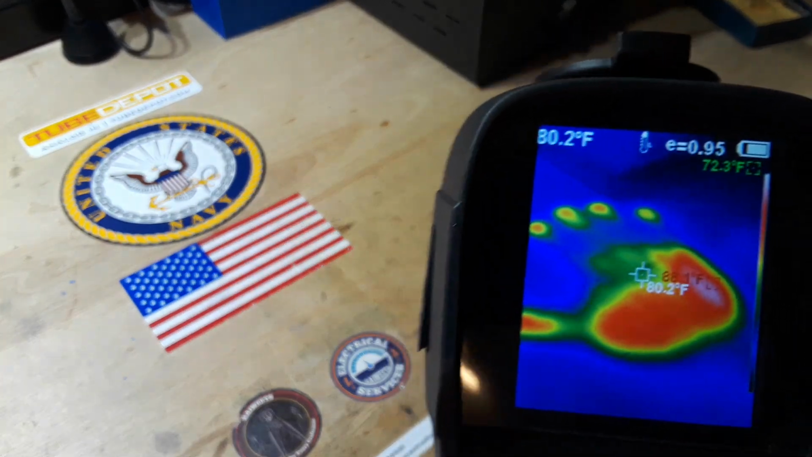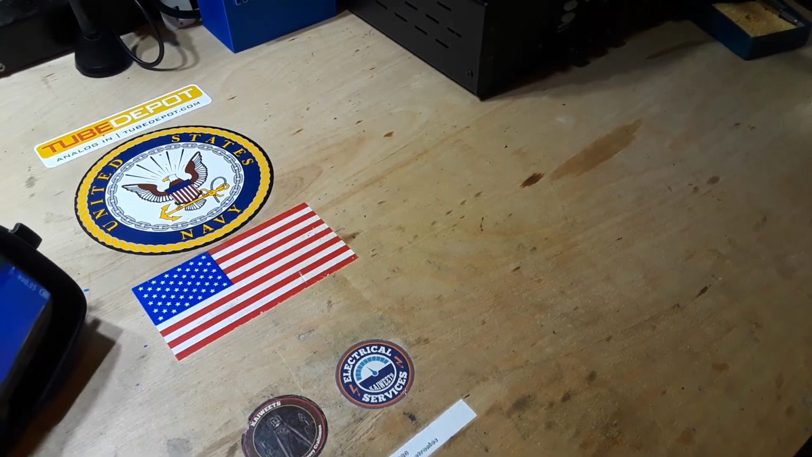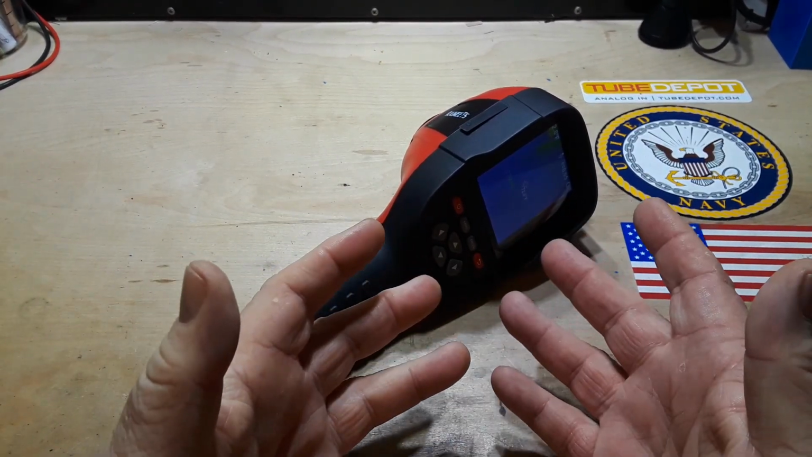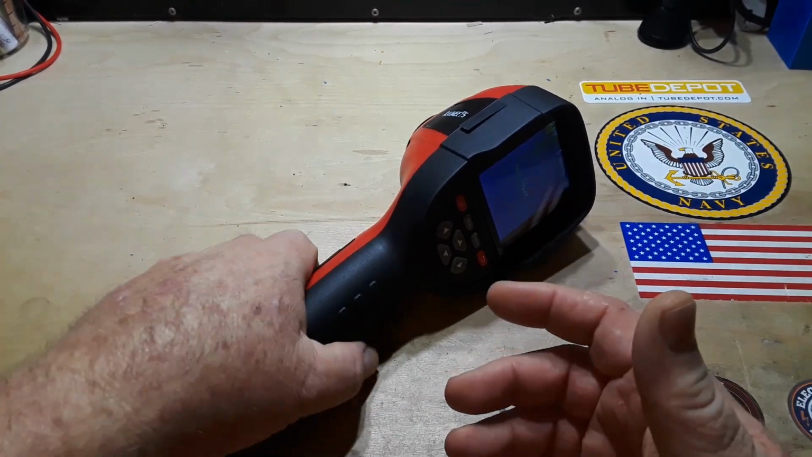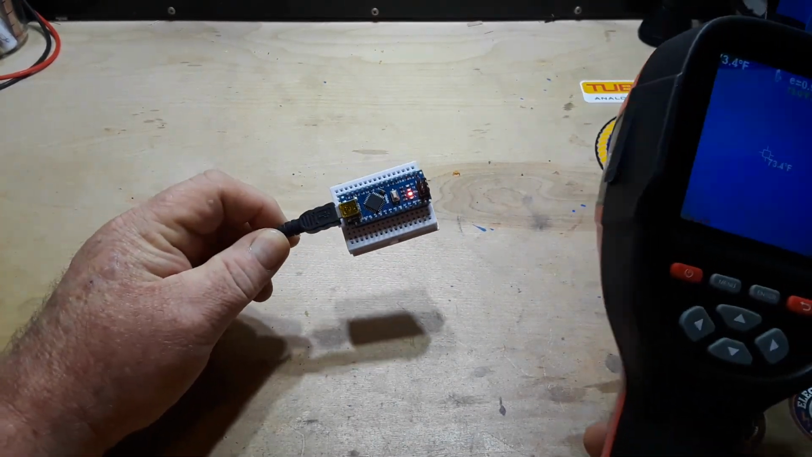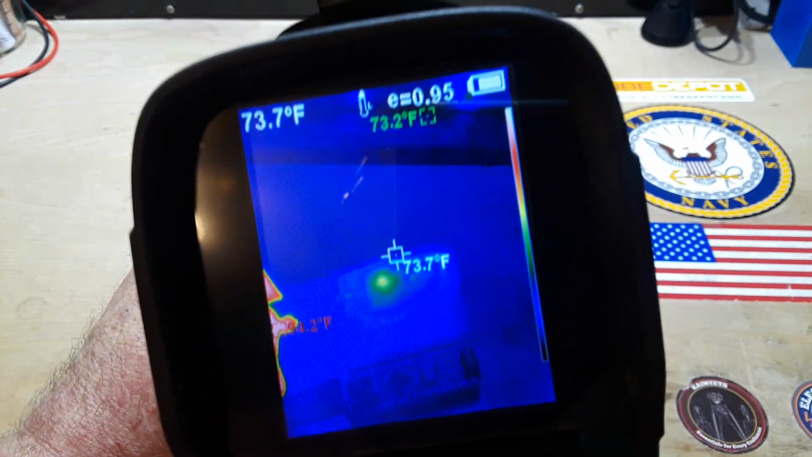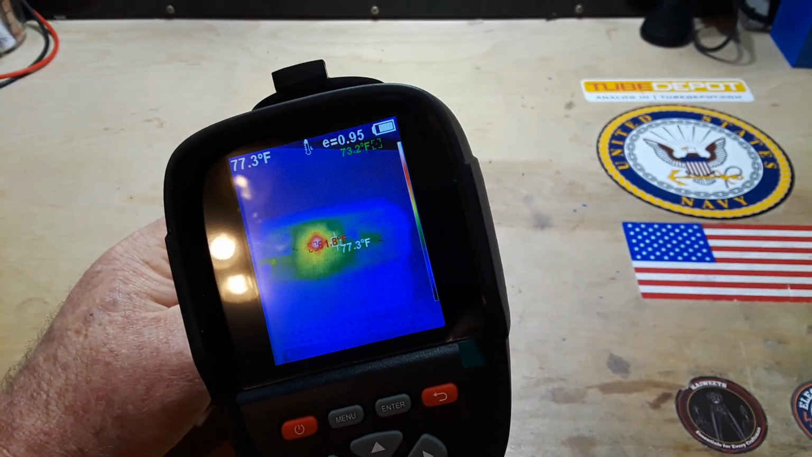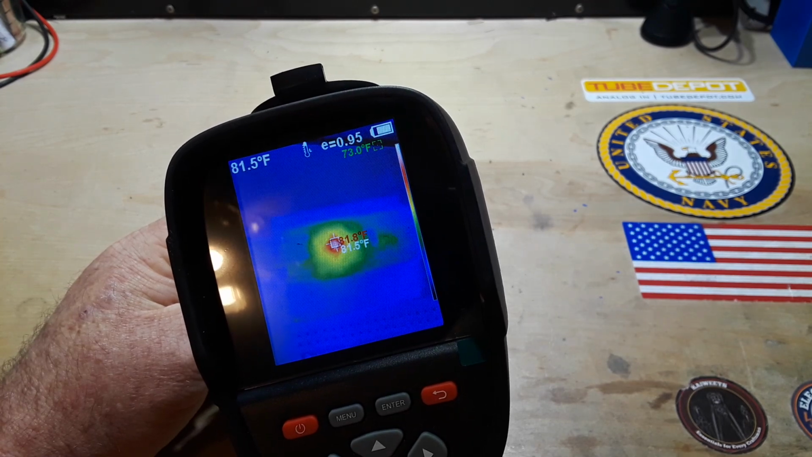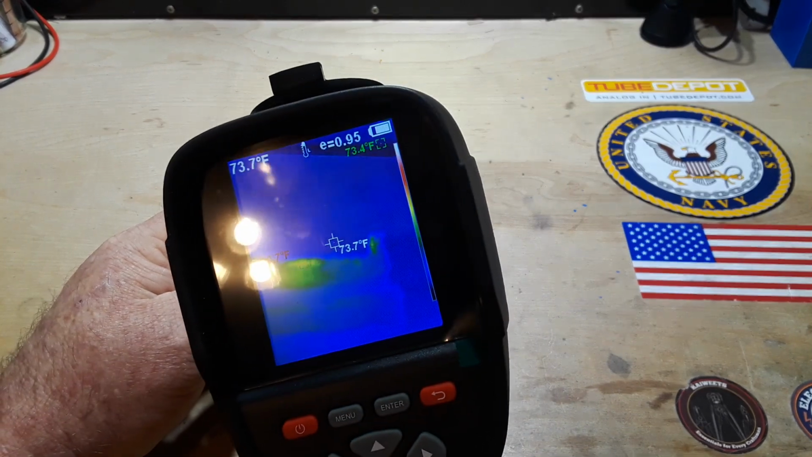Yeah, nice party tricks. But what can you really do with it? Well, it's incredibly useful in diagnosing electronics that you're having a problem with, because the more current flows, the more heat flows. So if you have a short circuit, well, it's going to get hot. So here's just an Arduino Nano just running, not doing anything. Bring this up here. If you look at it, you can see that chip there is the hottest part, and it is apparently 81.8 degrees Fahrenheit. The rest, everything else is running relatively cool.